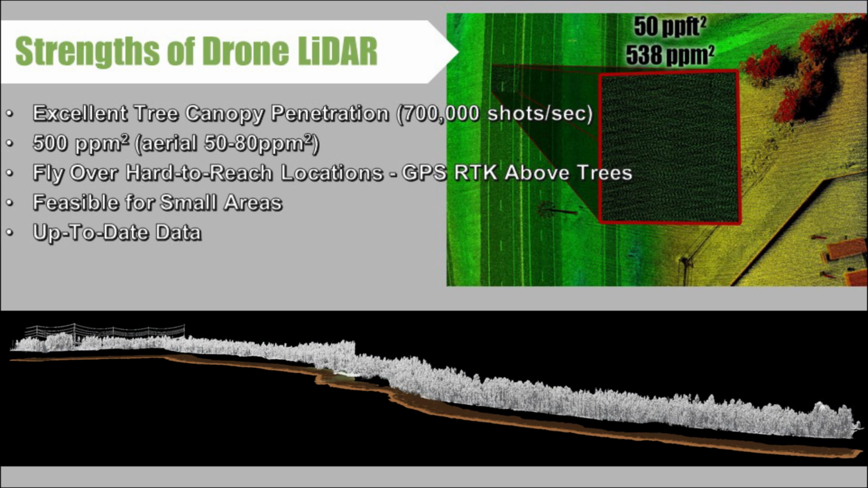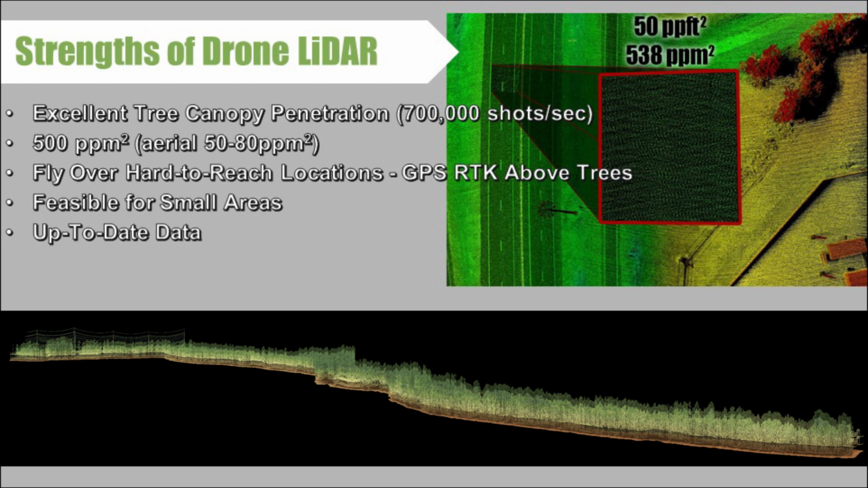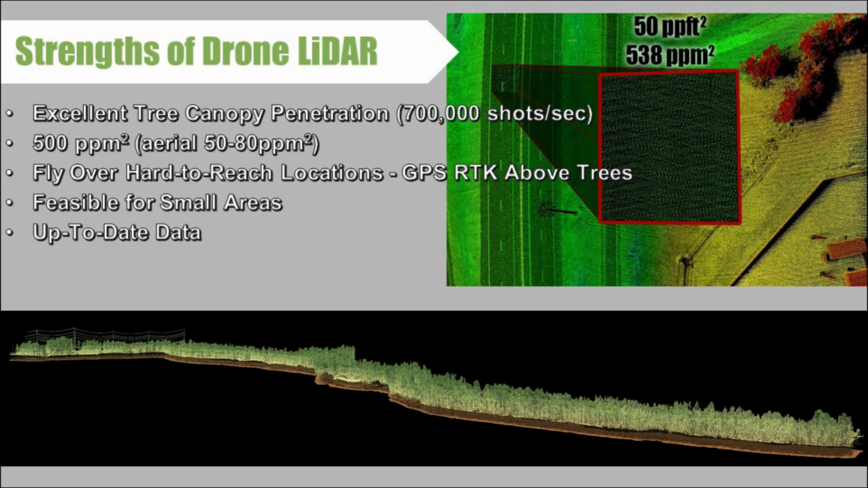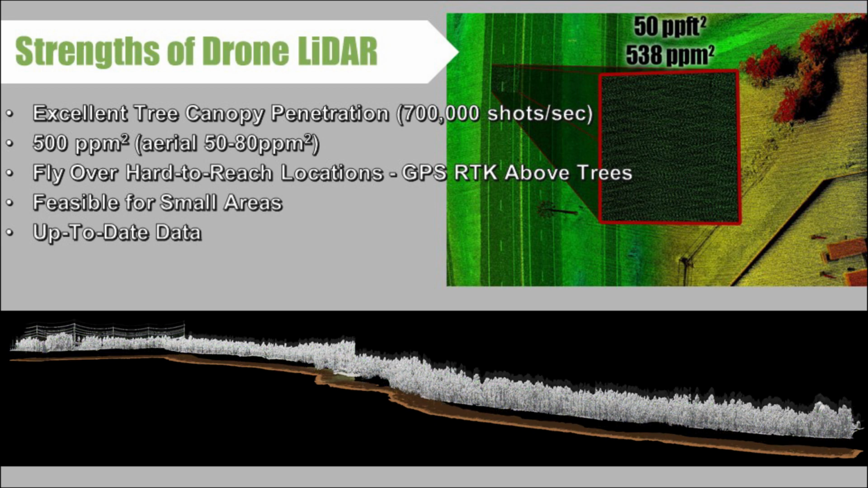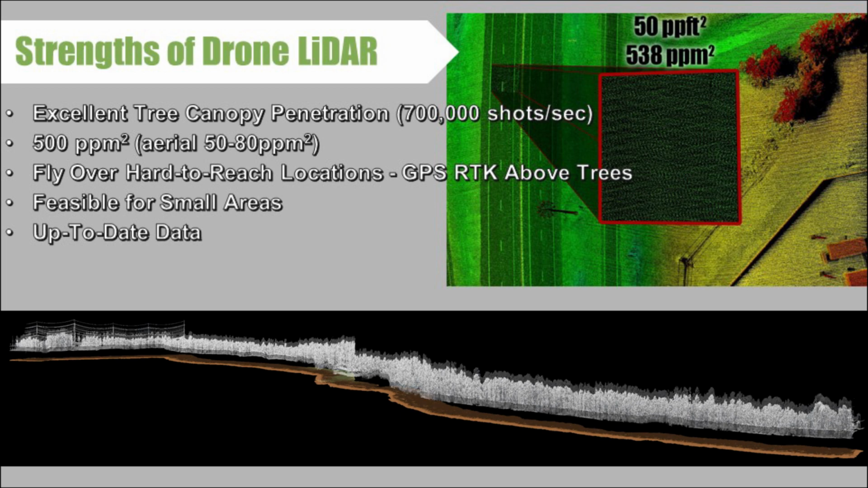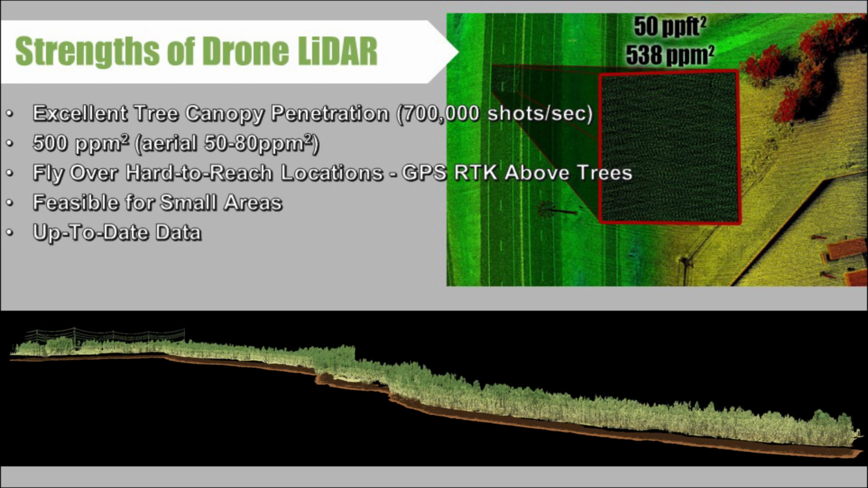Another advantage of drone LiDAR is we're feasible for small areas because our cost to simply get us out there compared to, say, a full-size aerial LiDAR, the cost is low, so you can get out there and do maybe an acre, 10 acres, 20 acres, or maybe a mile of line or something, but it's very feasible because of the basic costs.